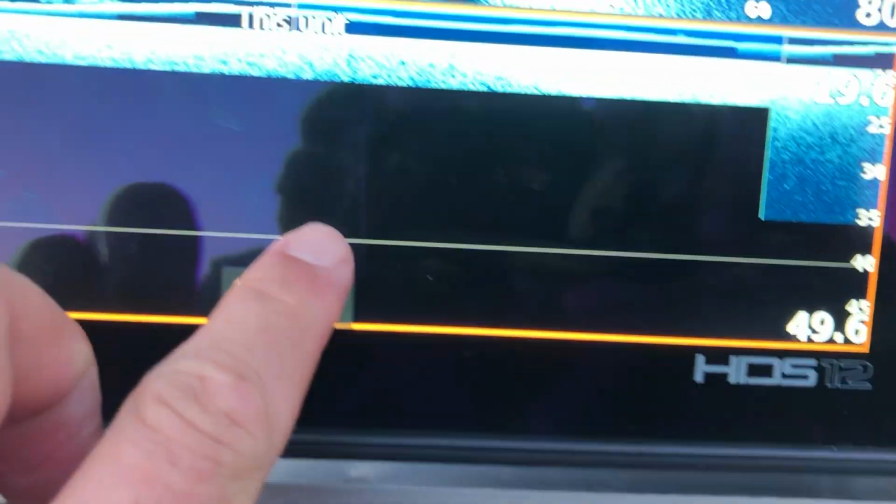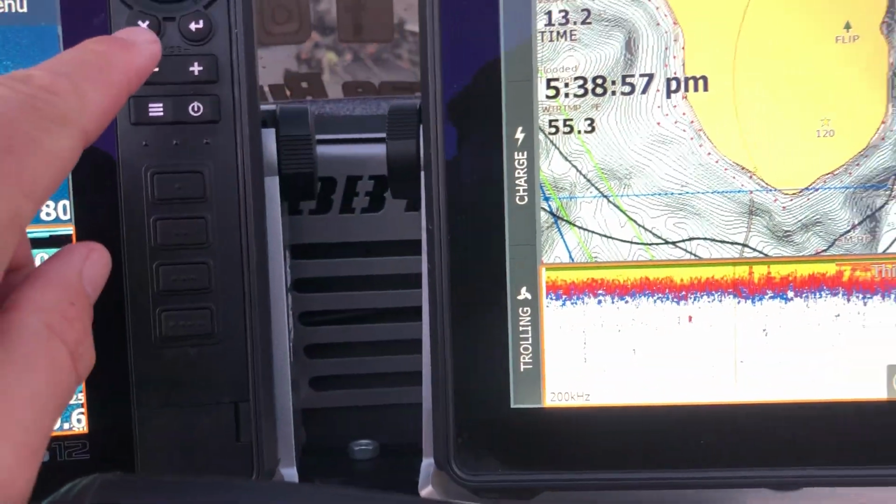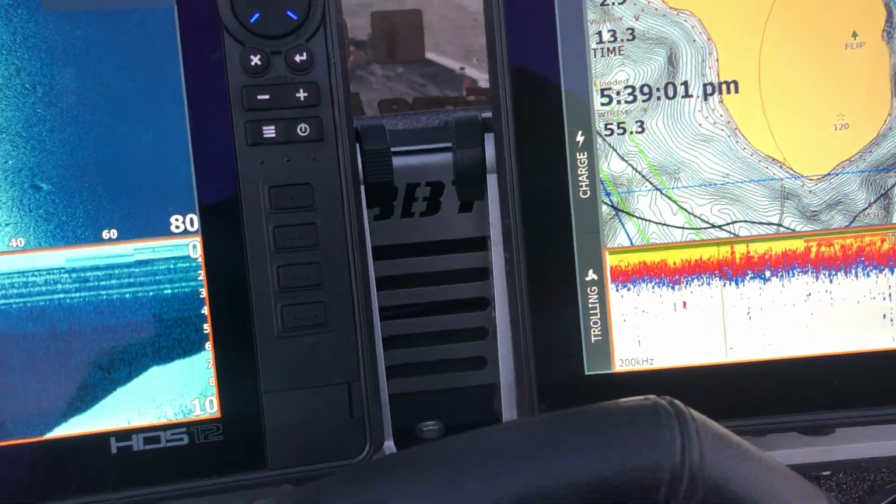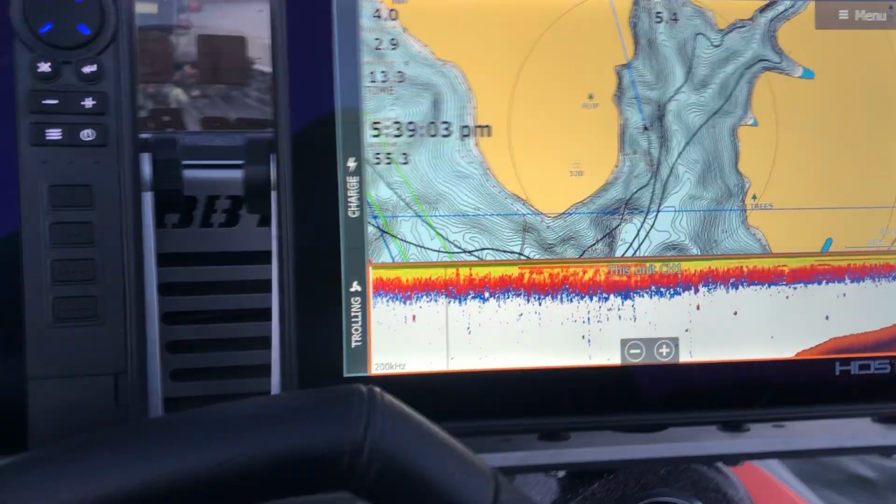You can see here, let's see, we just had one. Hang on, there we go. You can see there's a brush pile. Got one on it there, right at the top of it, maybe two. Just kind of idling around, checking things out. It's been an alright practice.